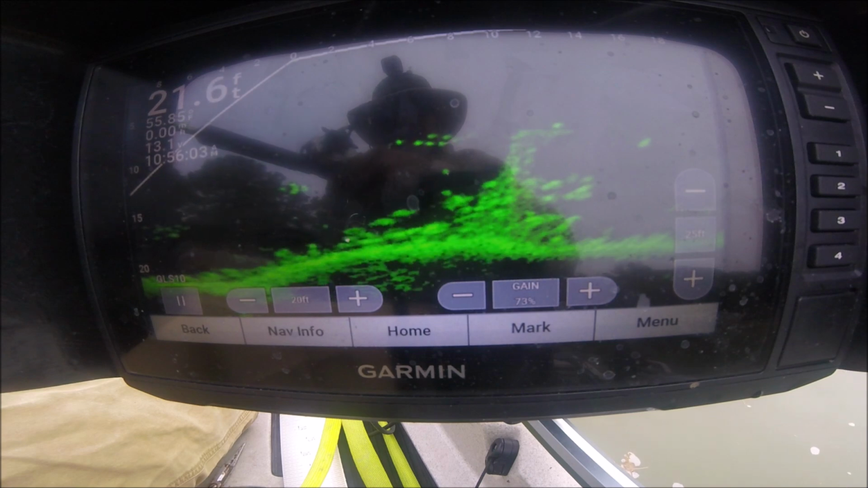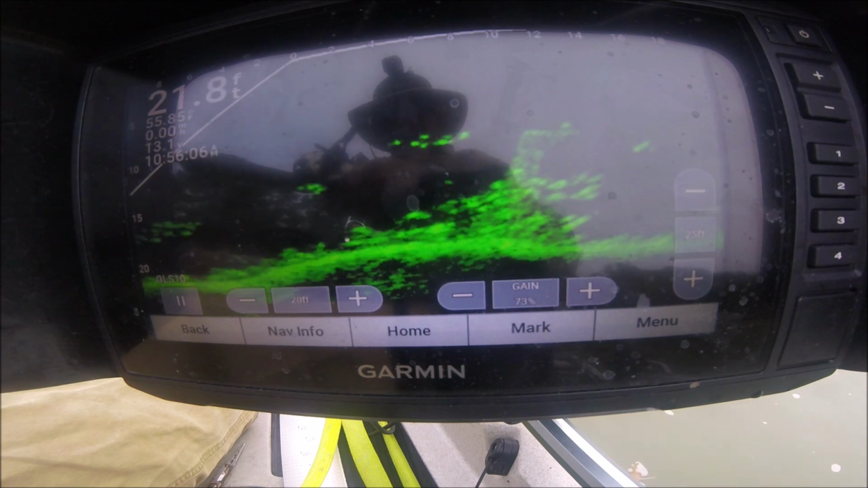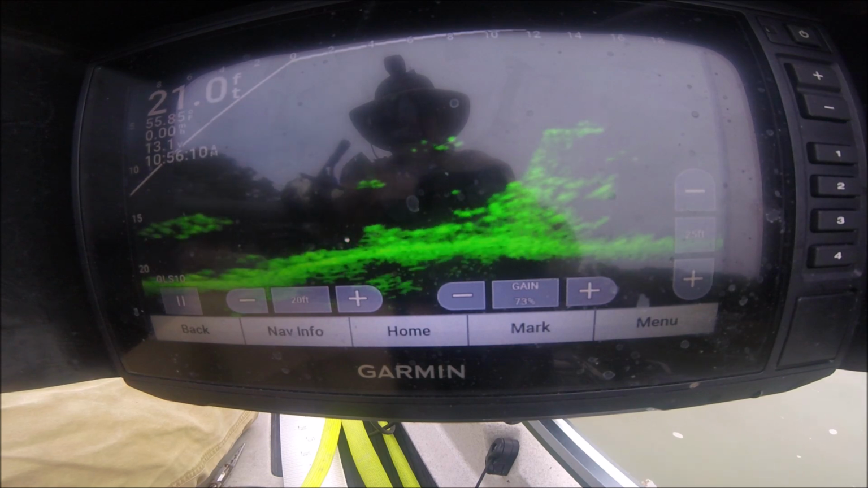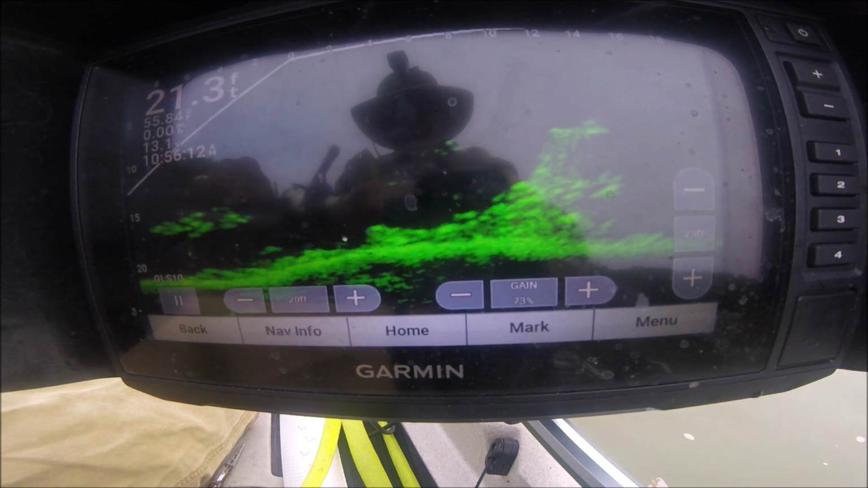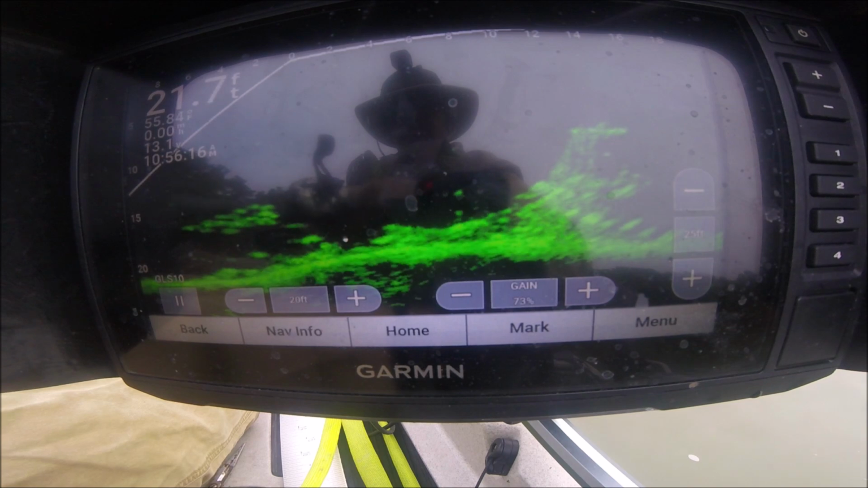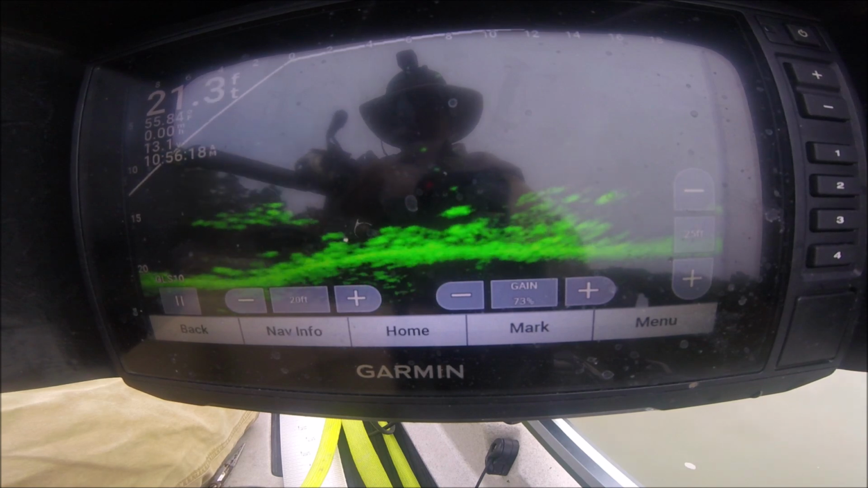Followed it up, he won't hit it. I got some of my best fish off the bottom of the base of that tree yesterday, the other day. There you go.